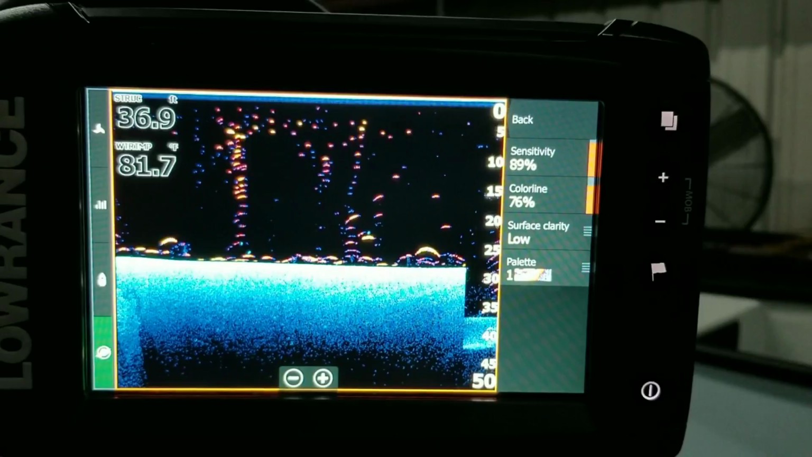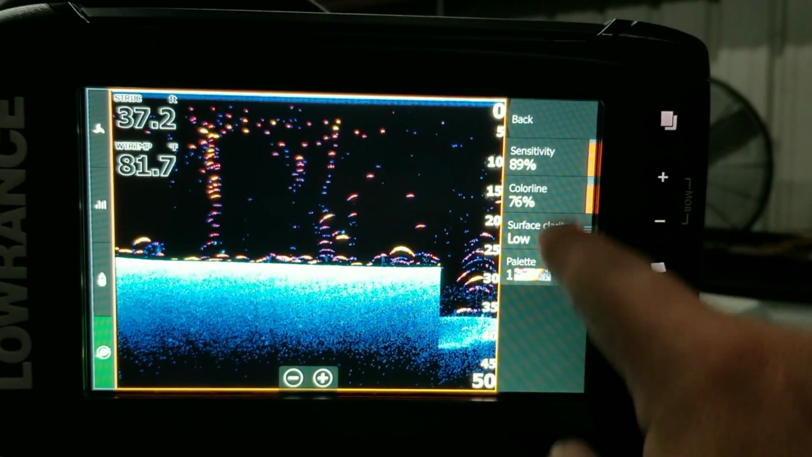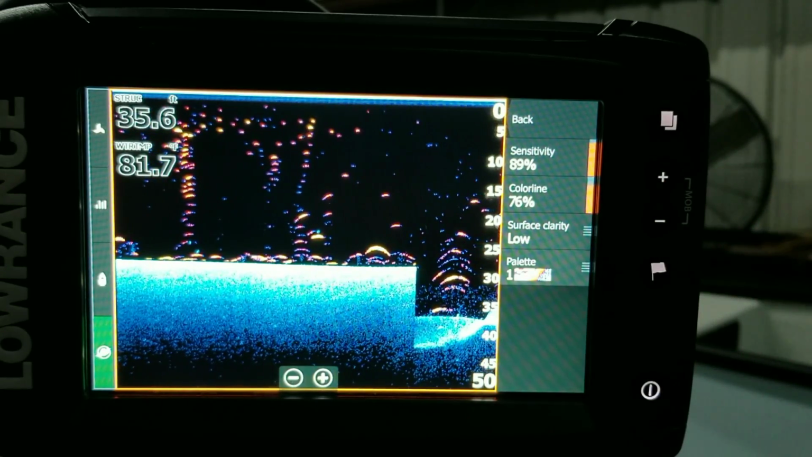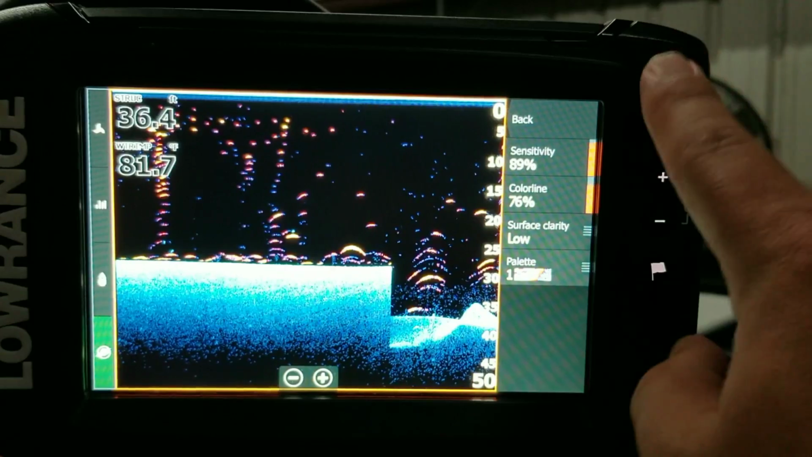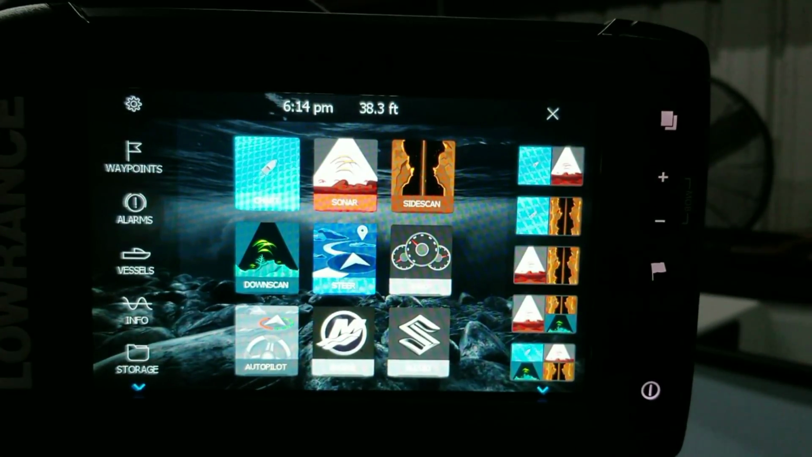Oh, you also have fish reveal options. These are the things you basically change, okay? As far as like having the sensitivity, cutting out the clutter to make sure these ellipses you see are in fact fish, not random things. So I do want to point that out. All right, information.